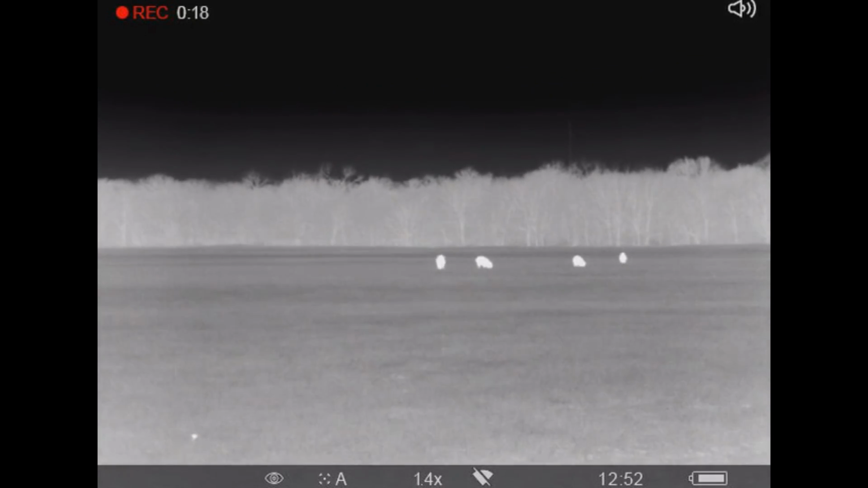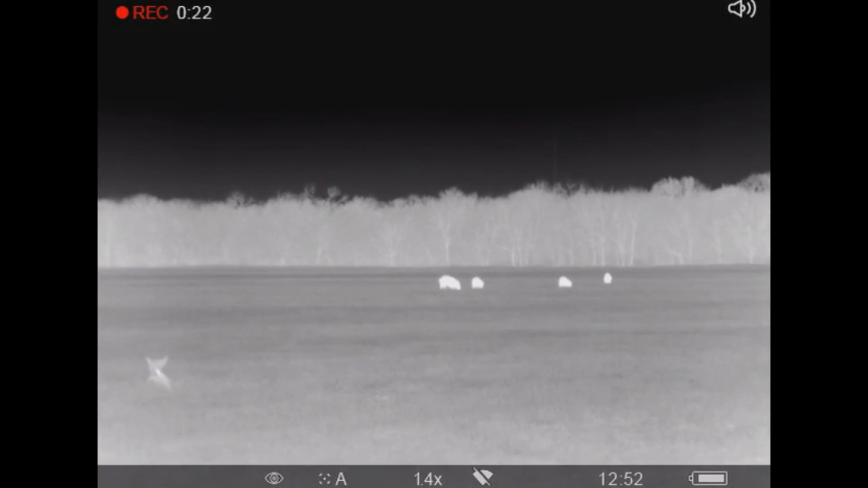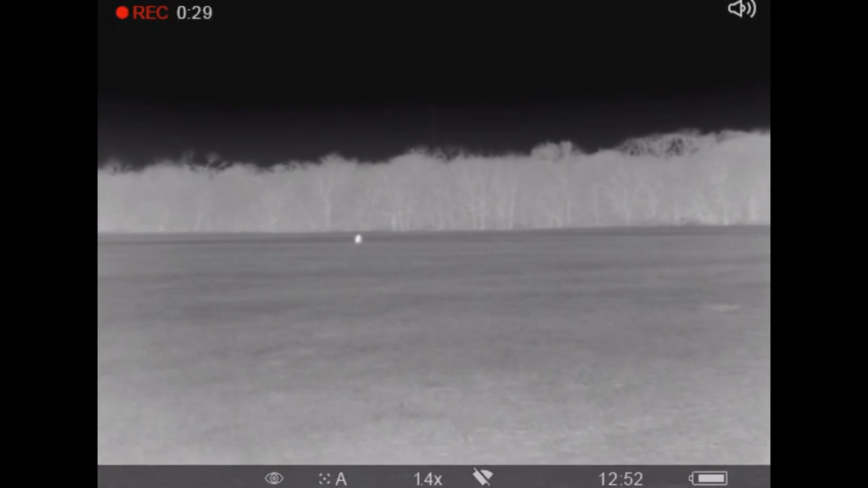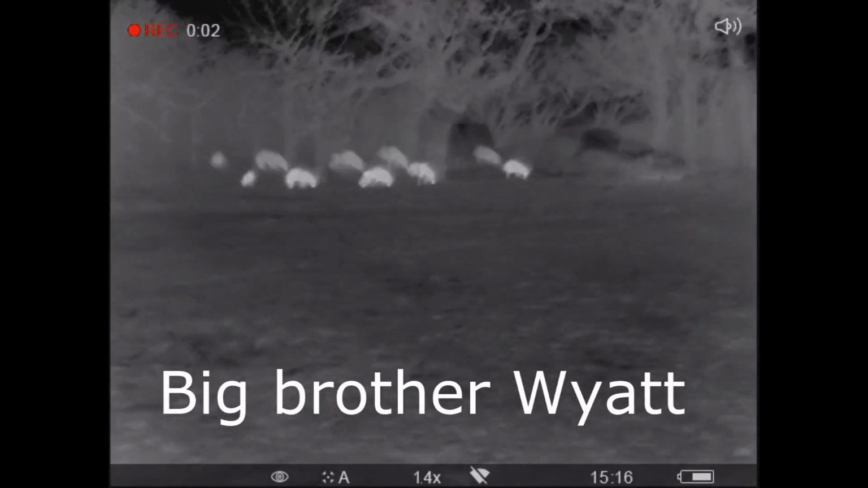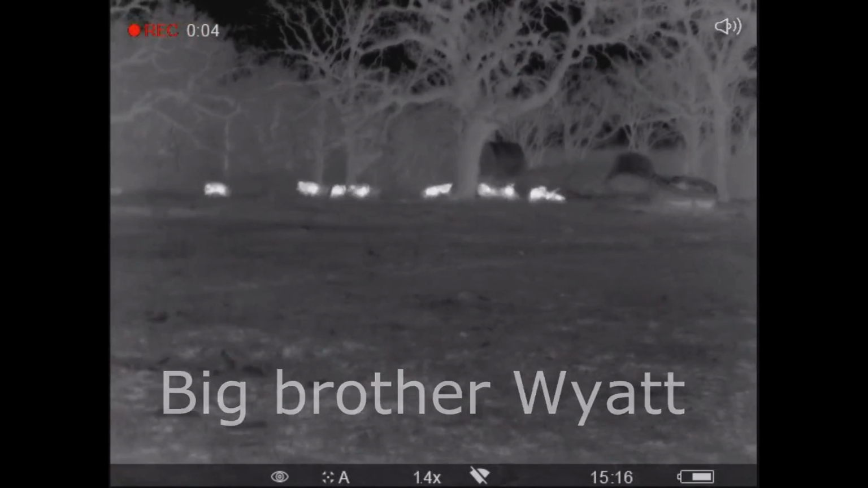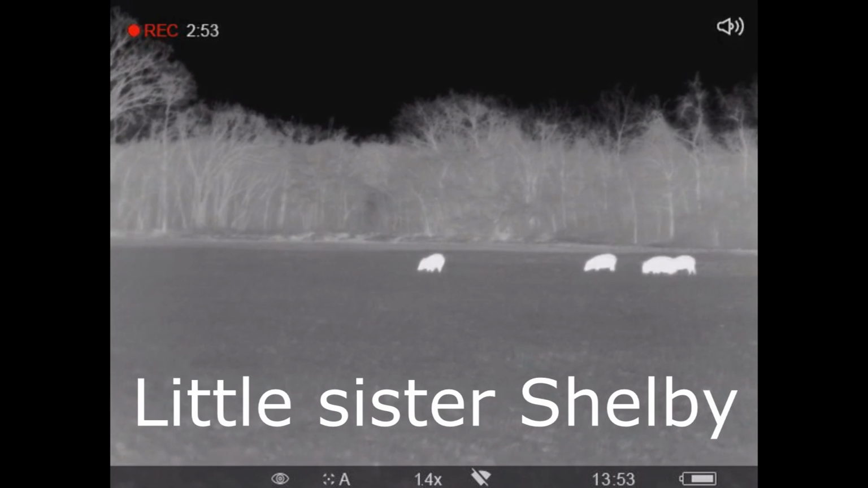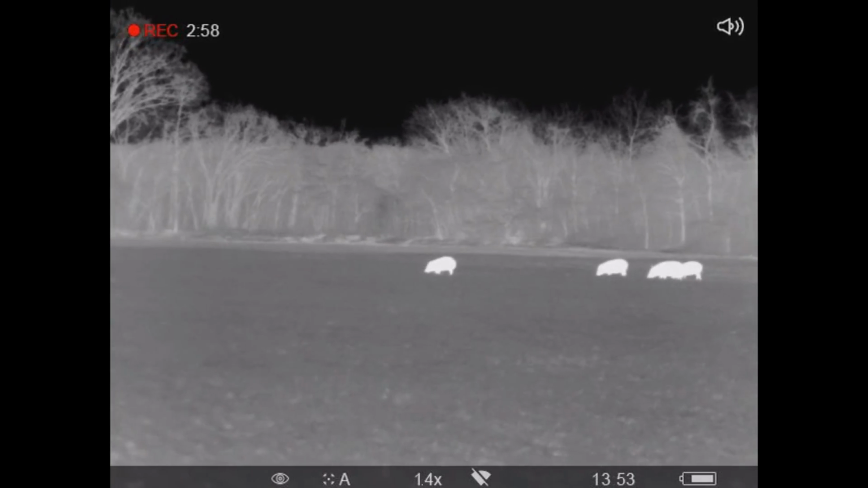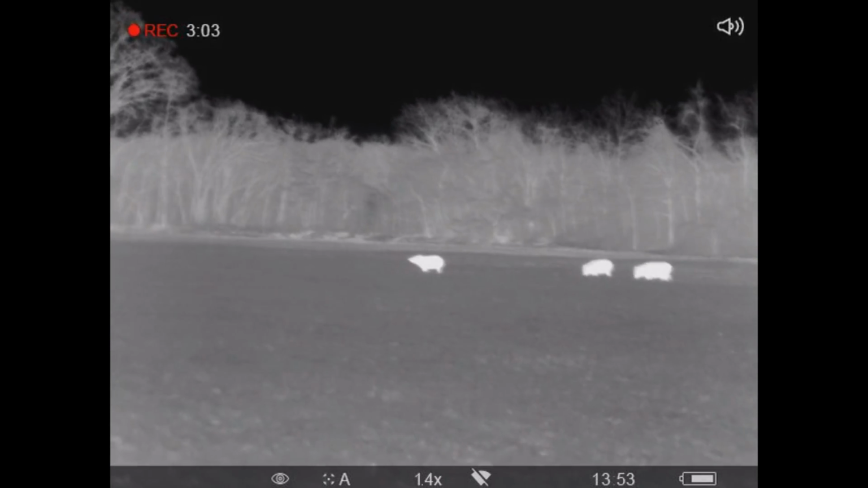He's getting there now. There you go. You hit him. He's fixing to go down. You can shoot that one if you want to, yeah. That's good. Or shoulder or the ear, either one. Which shoulder's probably better.